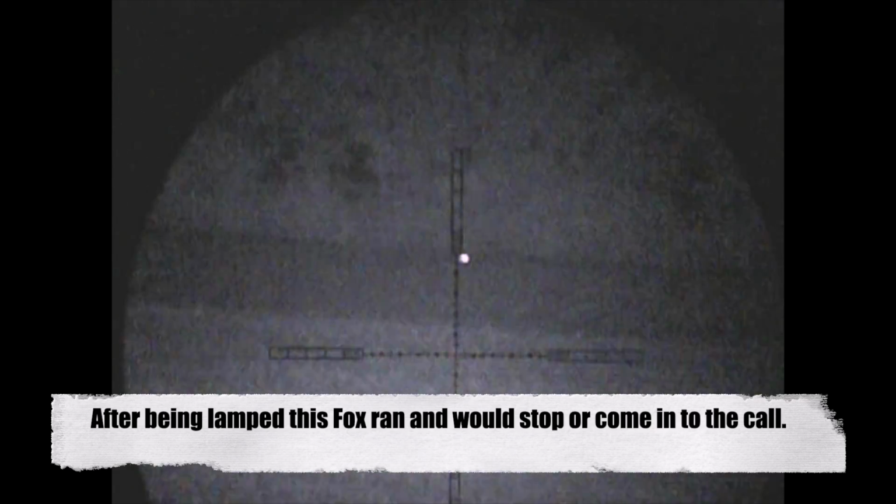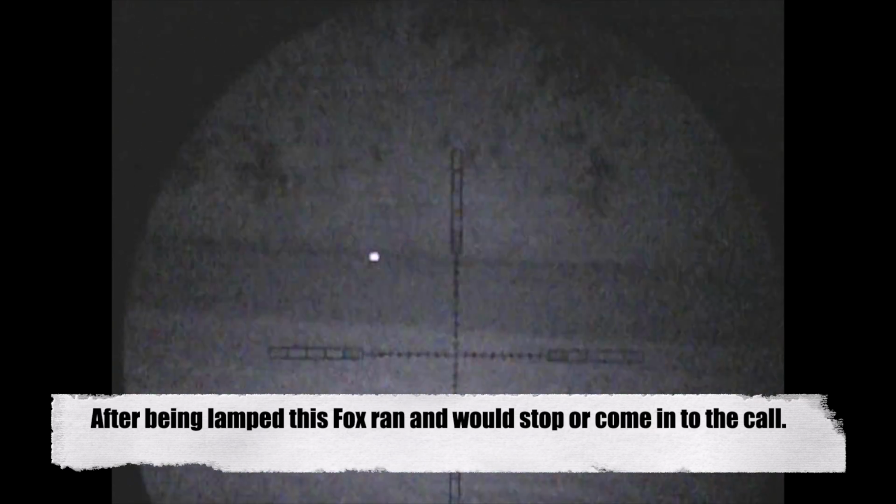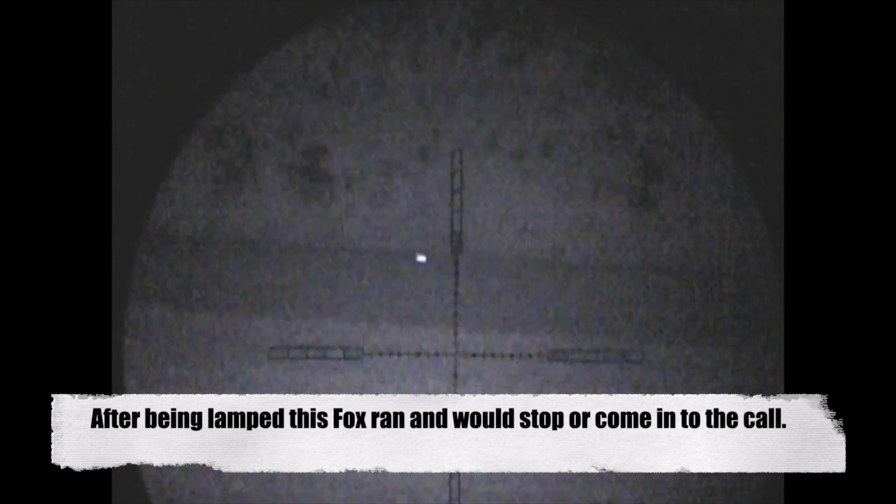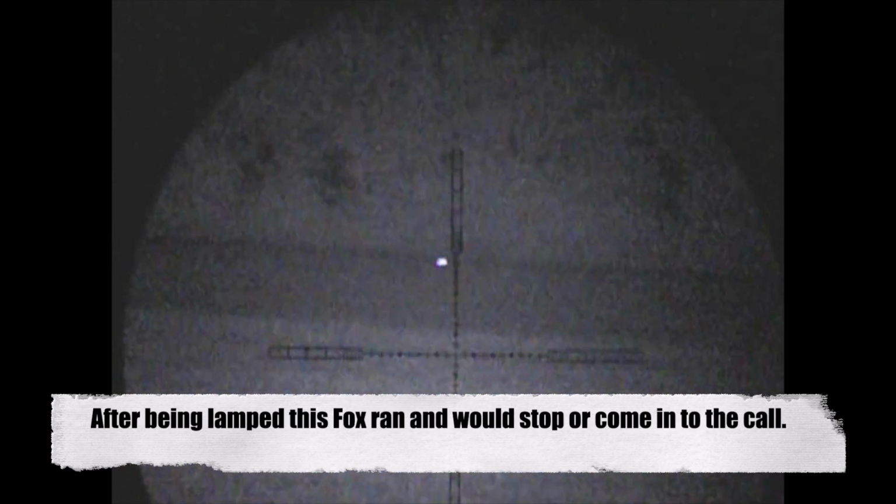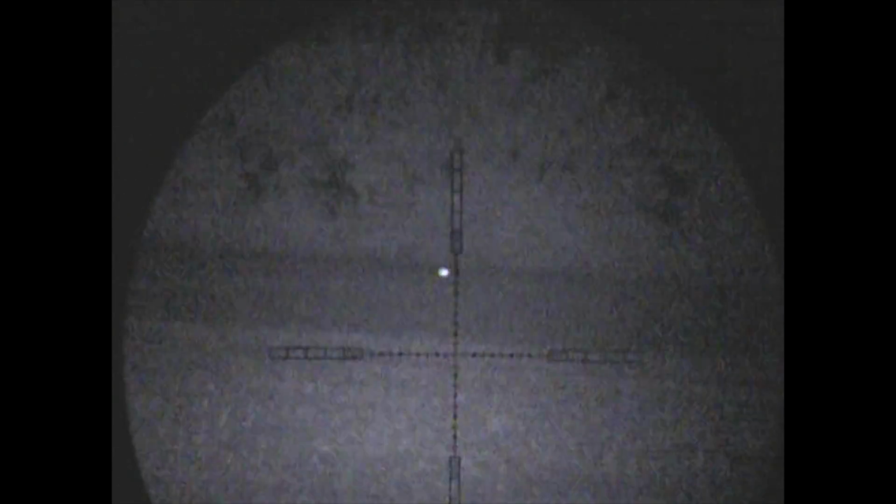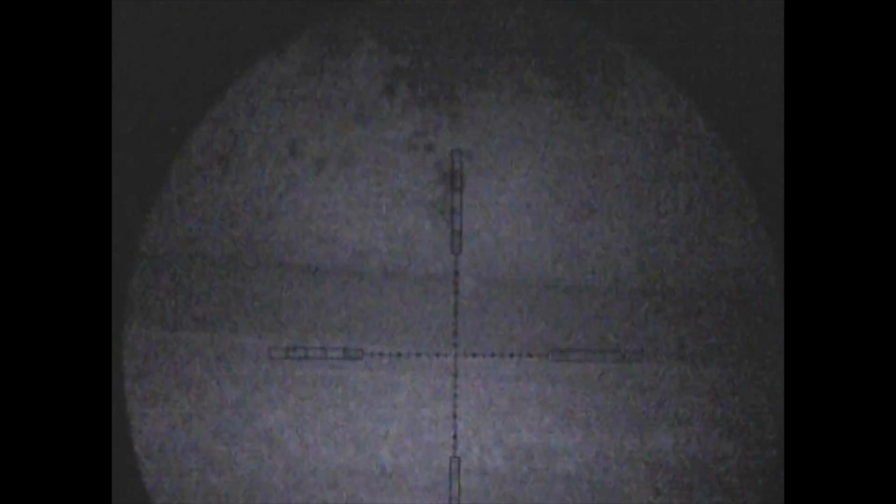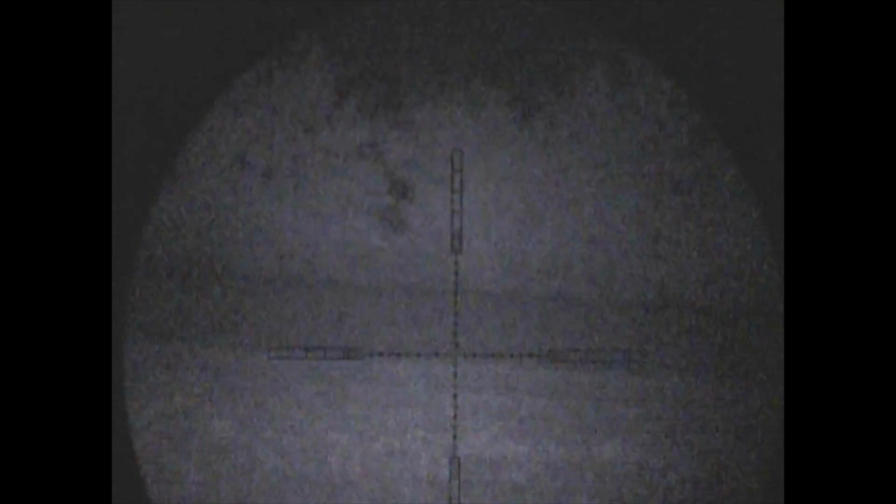A couple of nights later, and I'm out with Rick. We lamped up this fox just onto the entrance of the farm and it bolted. It went quite some way back. I was able to squeak and catch its attention, but just like the other night, this fox was not really playing ball at all, but it sat there and looked. I tried different squeaks and different calls. Sometimes you can get them to come in, but it doesn't always work out that way.